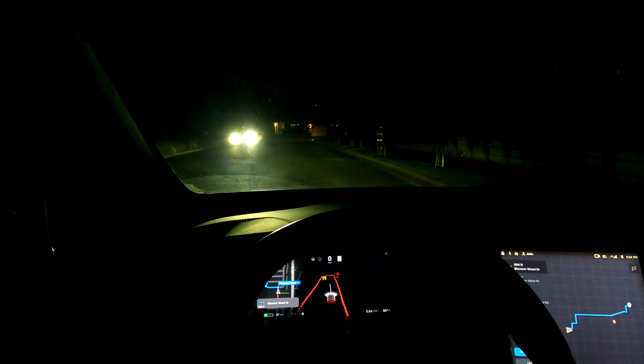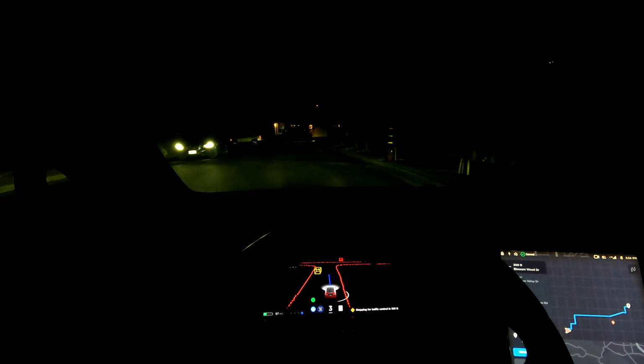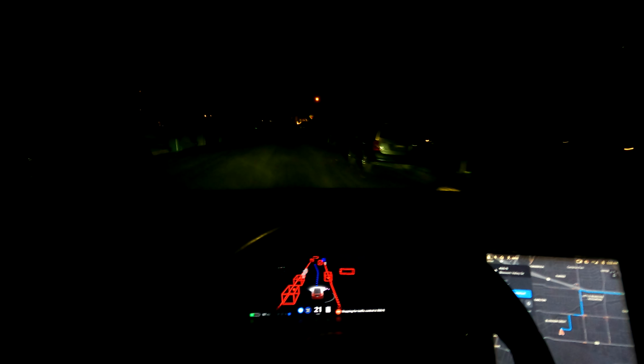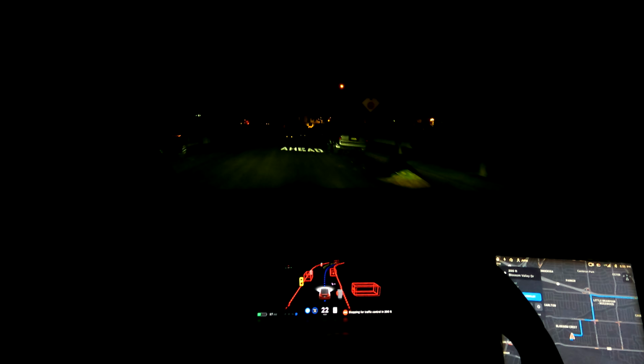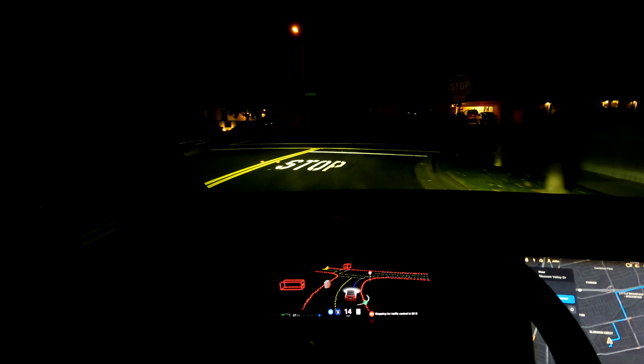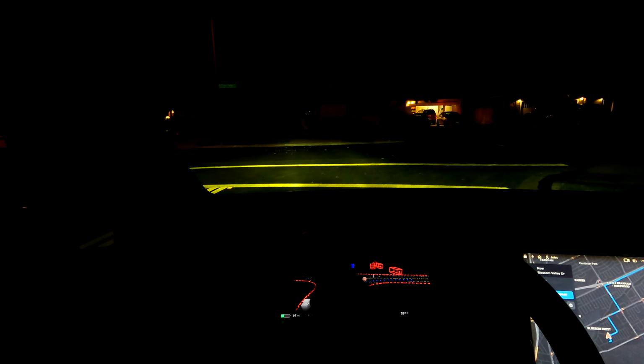All right, so we are going to do a direct drive to a supercharger. So I'm going to make a left here. Need to get a late night charge in, so just thought I'd record the drive there. This is 2020.44.10.2.